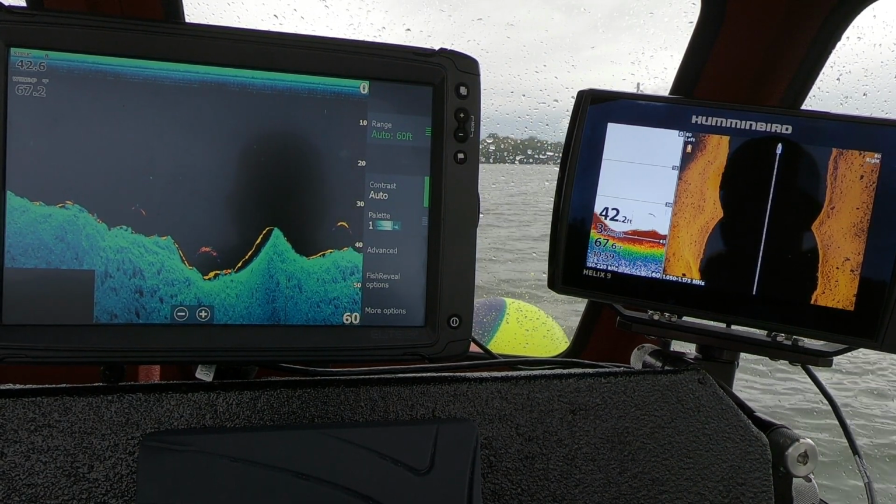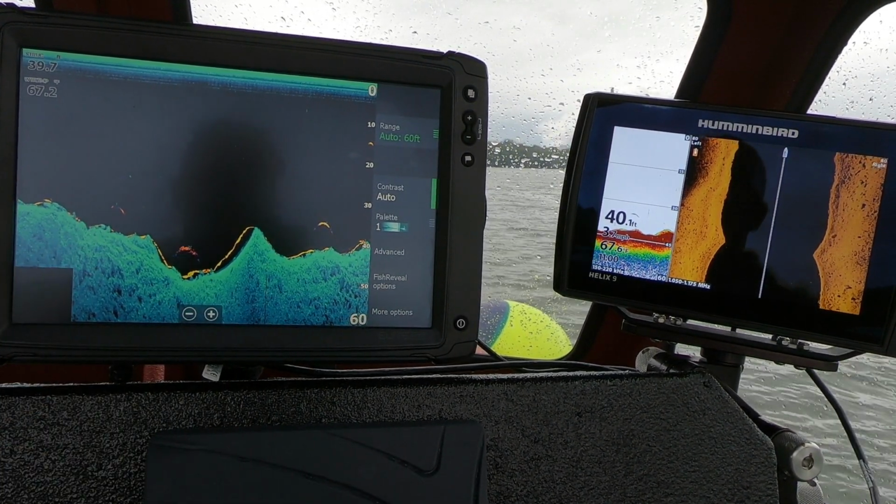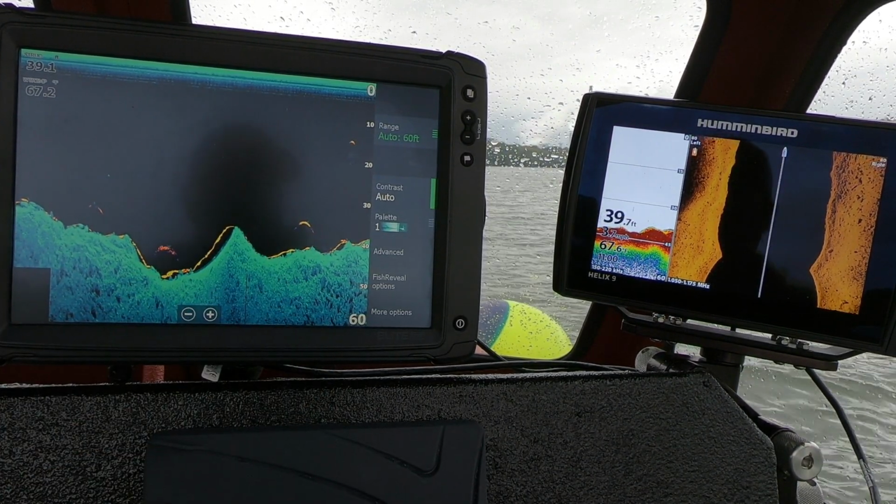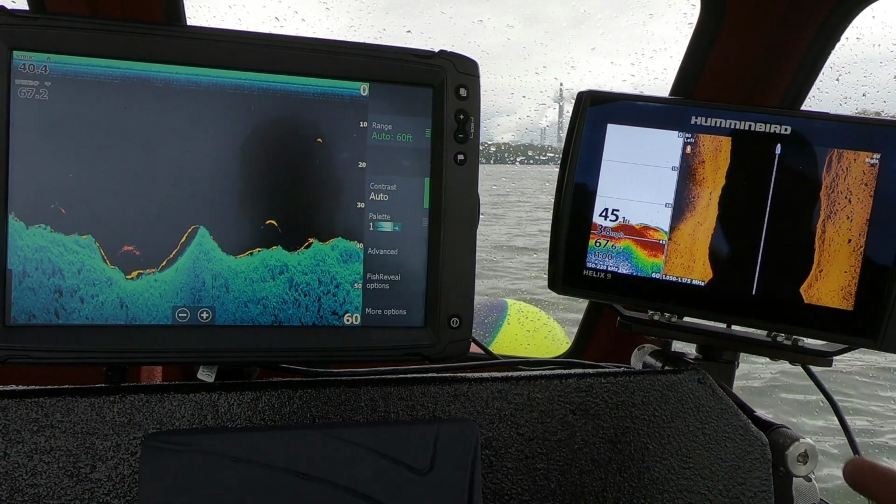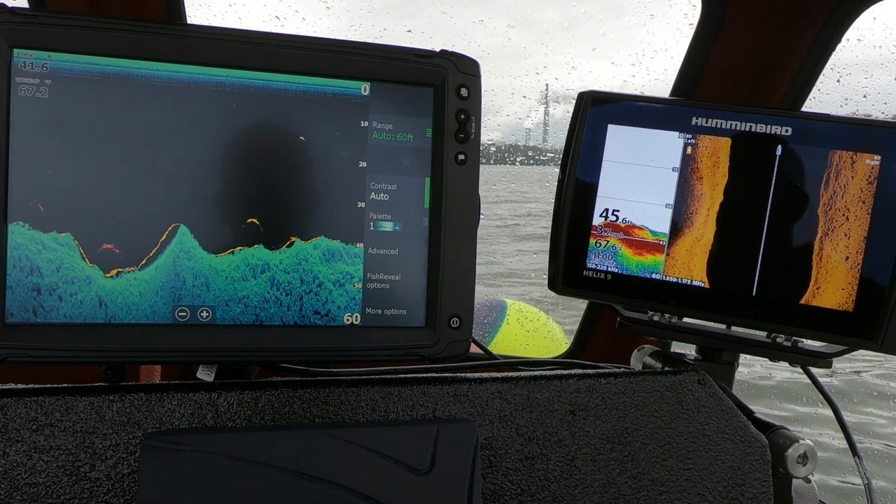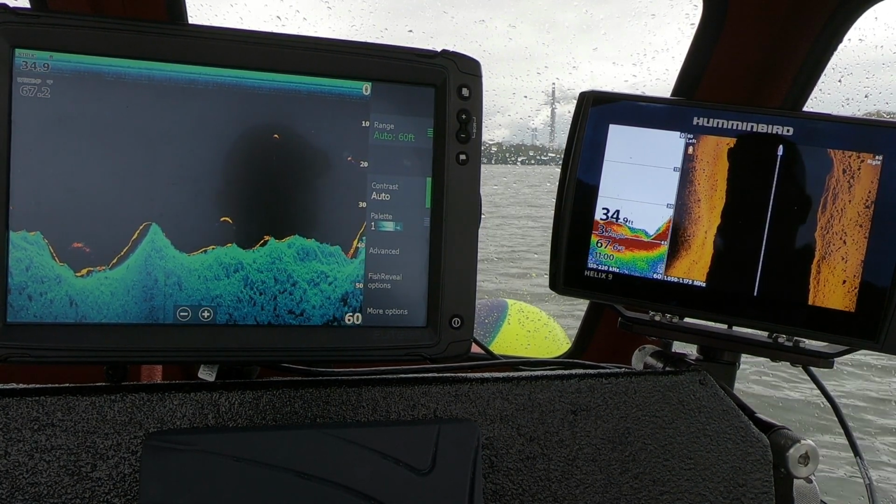Now, not everything that you're seeing on this screen will be a fish, like this stuff that's inside these little rocks. That may not be fish, but these are. And on the 2D on the Hummingbird, we're not seeing any of that. So it helps you pick out those fish that might be stuck down to the bottom really tight that you could normally not see.